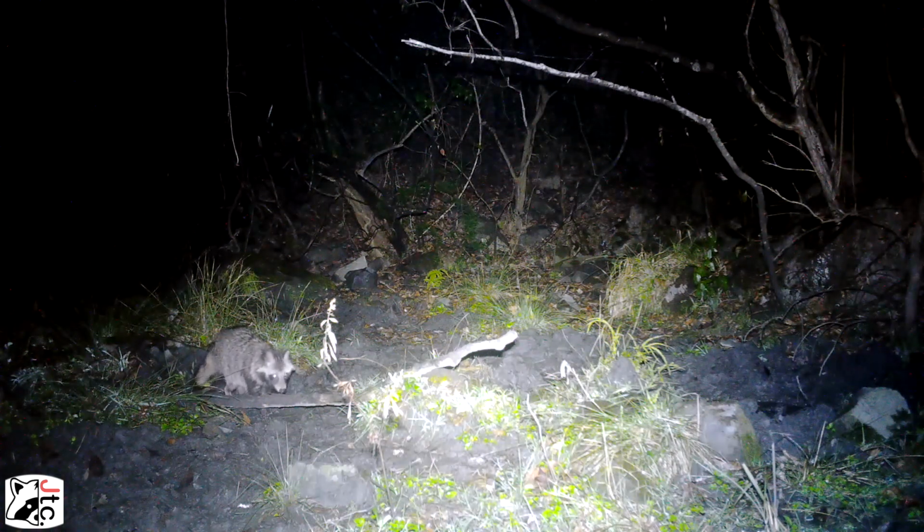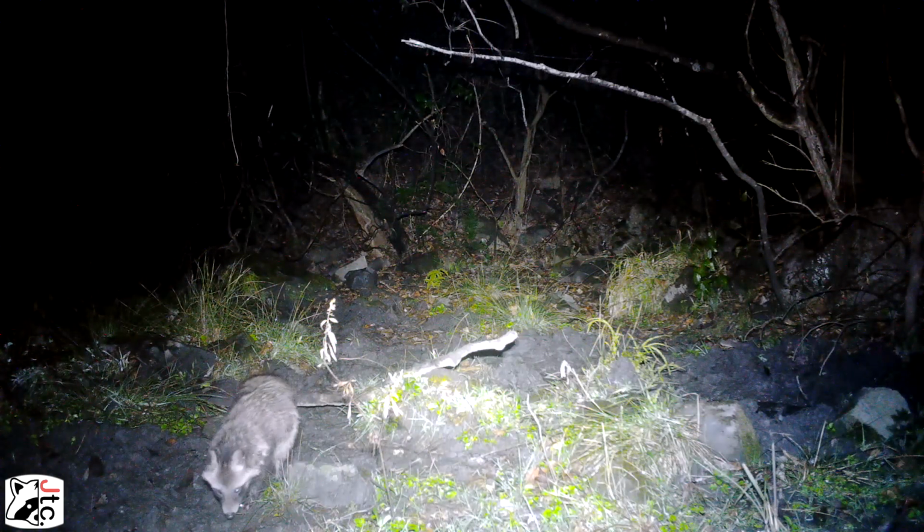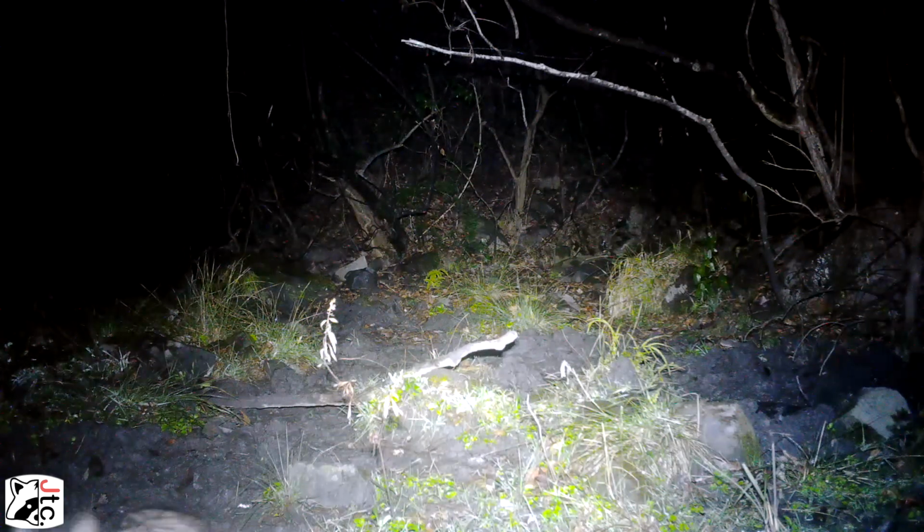Now, tanuki are voracious breeders. They can start reproducing at 9 months old. So they reproduce quite rapidly. And that's why they are an invasive species outside of Japan, because they can just reproduce so fast in a lot of places in Europe where they're invasive. So very hardy, adaptable, and rugged creatures.